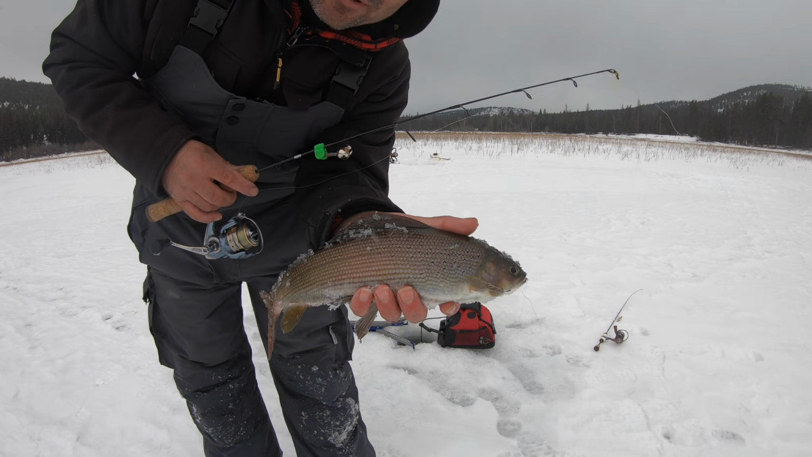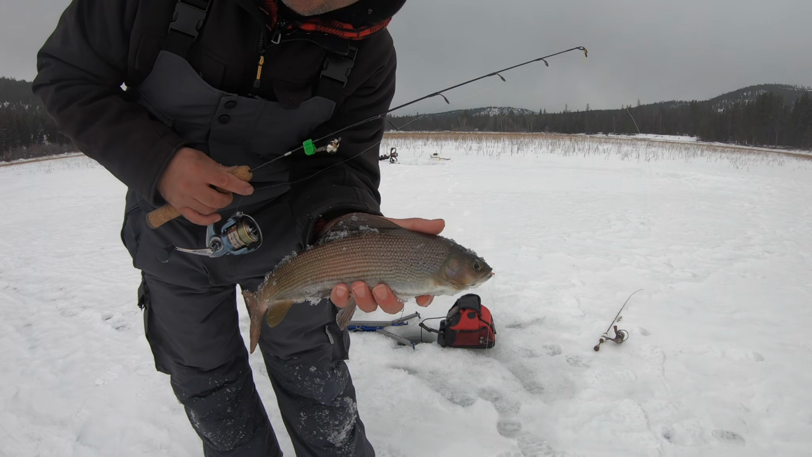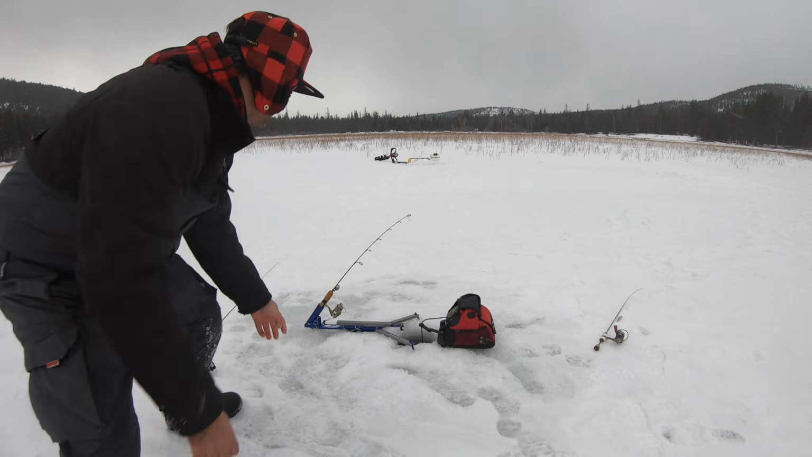Look at that. That's a pretty nice big grayling on that blob again. Just eating those blobs. We got a double header.